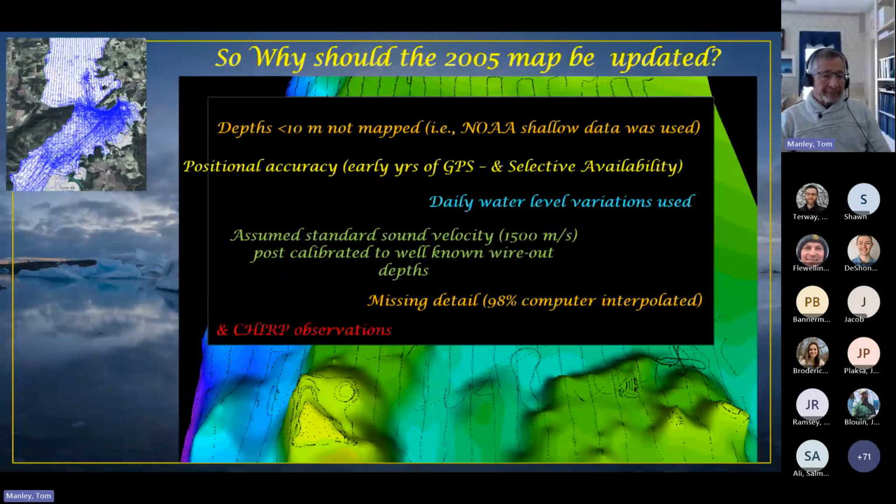And finally, chirp observations that we will be discussing next were continually providing more detailed information on lake floor dynamics than the 2005 data set could provide.